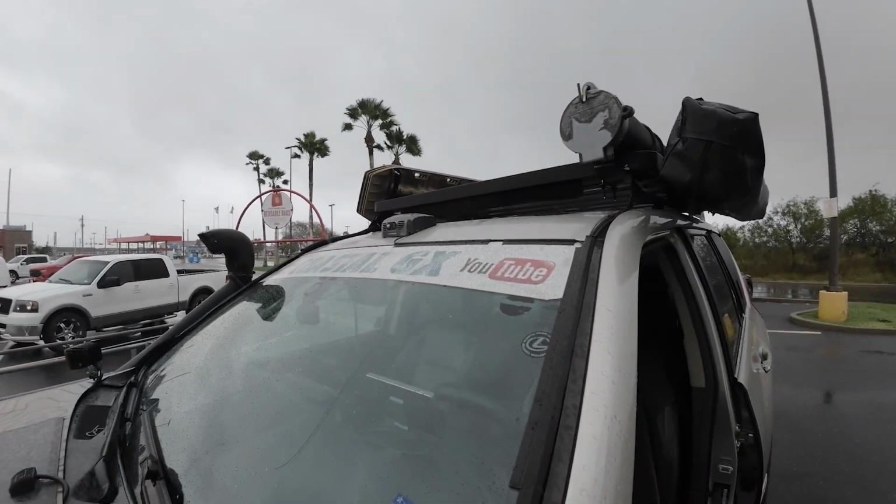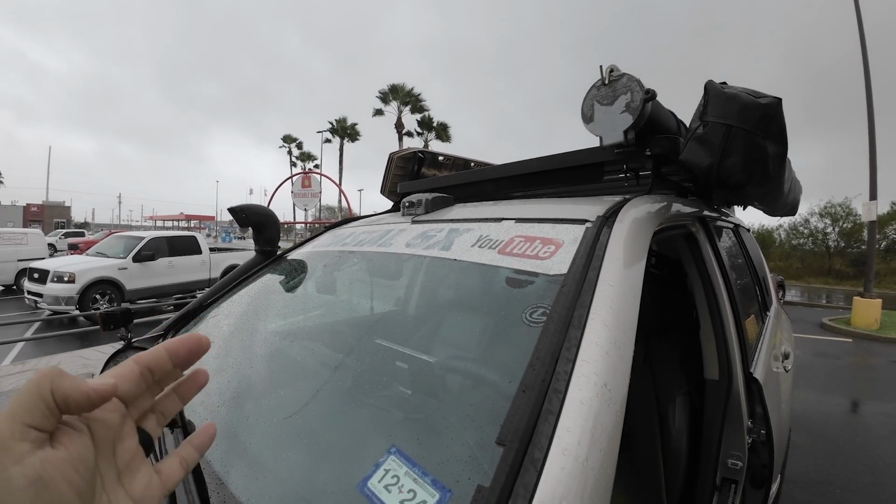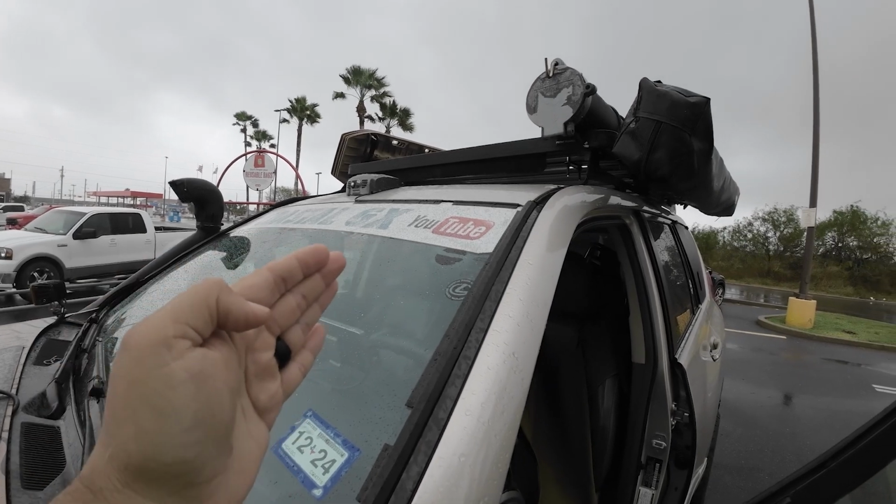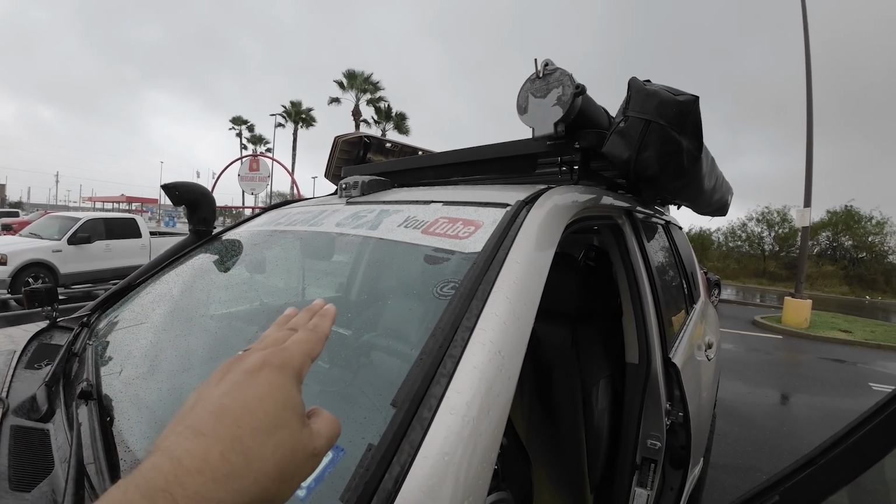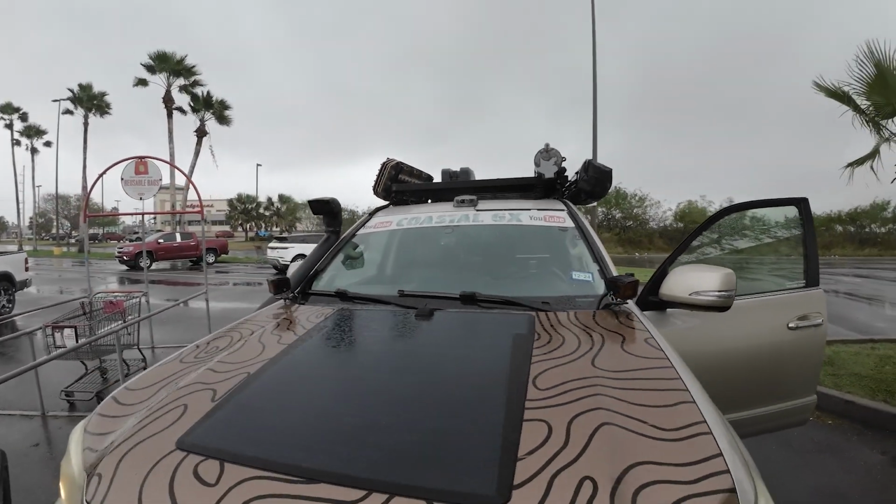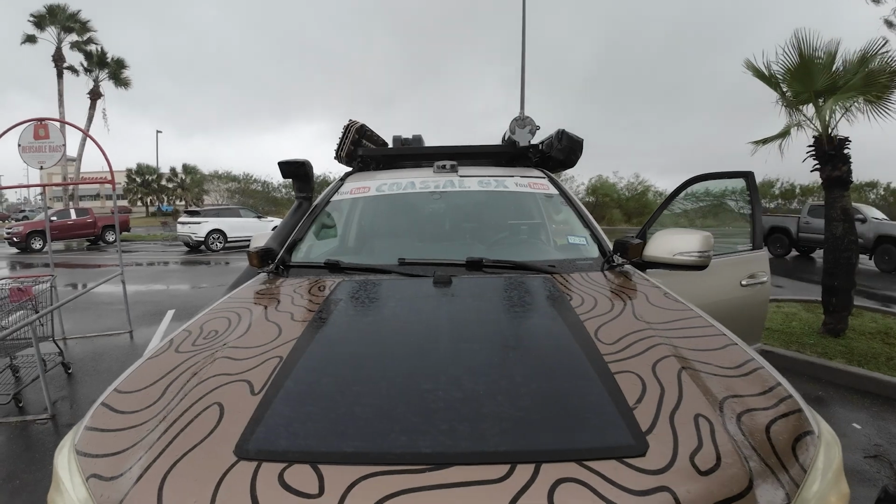I want to show you how I set it up out here. This doesn't mean that you should set it up this way or not. That's just the way I chose to do it. But as you can see, I had it mounted right in the middle. Now, some people feel that it's better to put it a little bit over the driver's side, a little bit further this way. So let me shoot it from the front so that you can see what I'm talking about. You see, I just chose to put it right in the center, and that works for me.